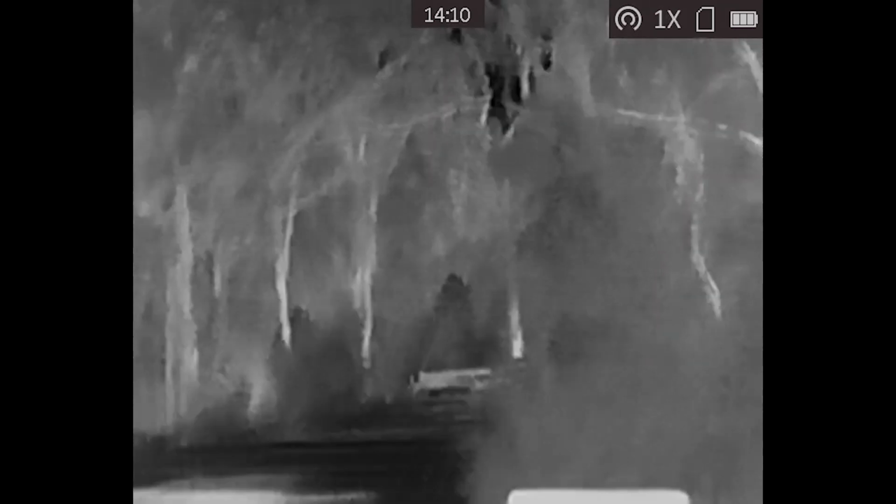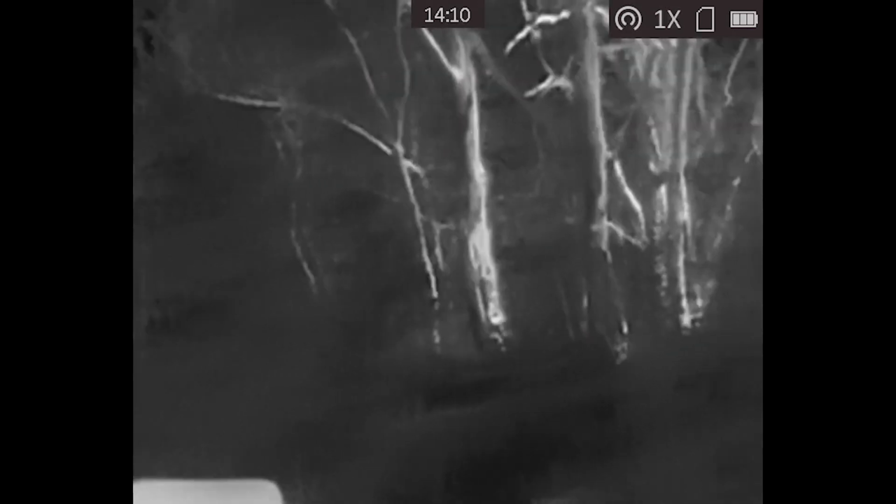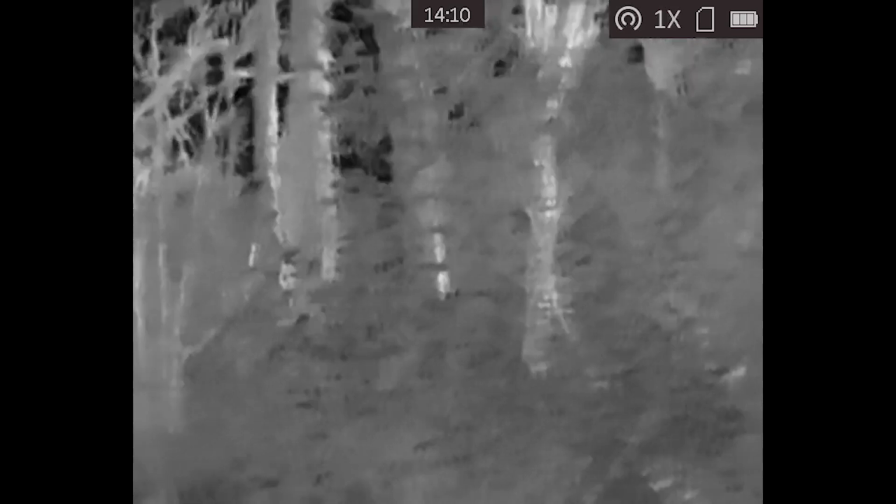And then you'll see there's a couple of screenshots from my thermal footage, and I've put it together with the screenshots of this creature just so you can see that it's in the same spot, to prove to you that it is the same area. I hadn't just found another spot that looked the same. This is the exact same area.